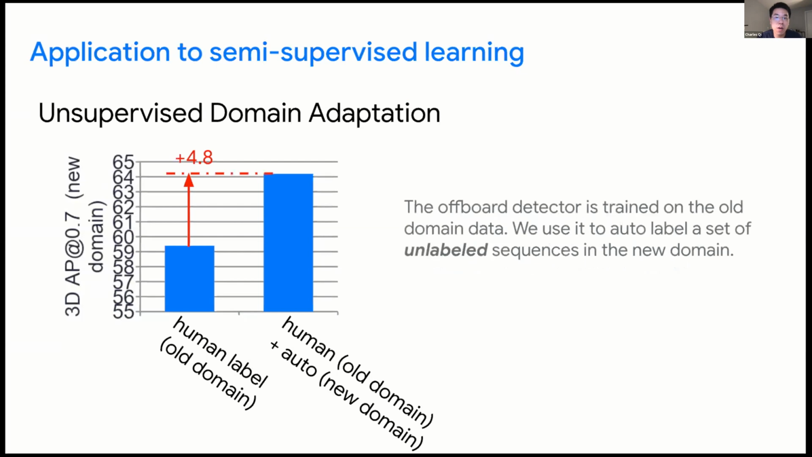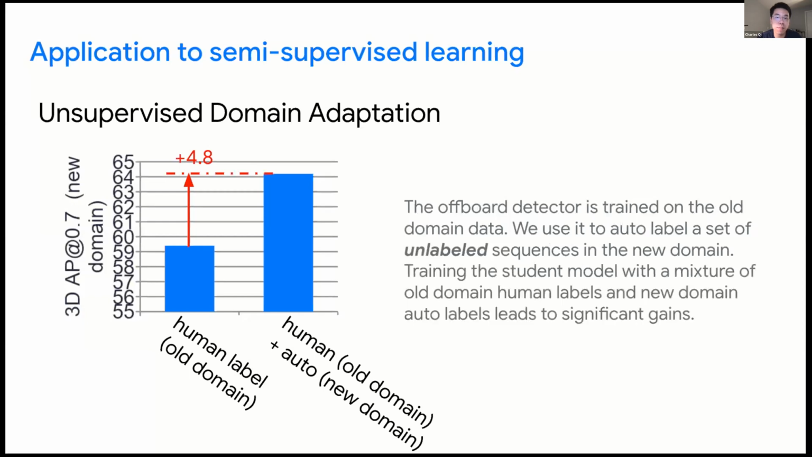But if we use the offboard pipeline, which is also trained on the old domain, to auto-label a set of unlabeled sequences in the new domain, and train the student model with the mixture of old domain human labels and new domain auto-labels, we see significant gains of the student model, increasing the average precision by 4.8 points. So we believe there are more applications to be discovered for offboard 3D detection.